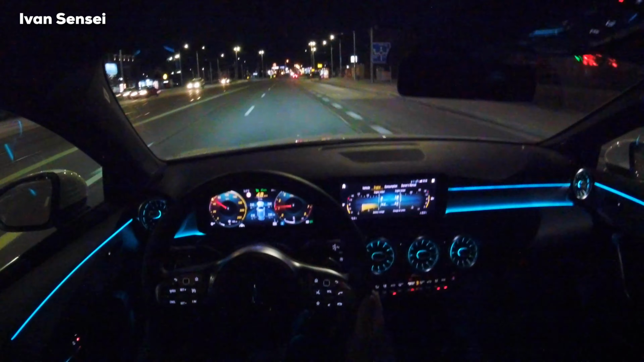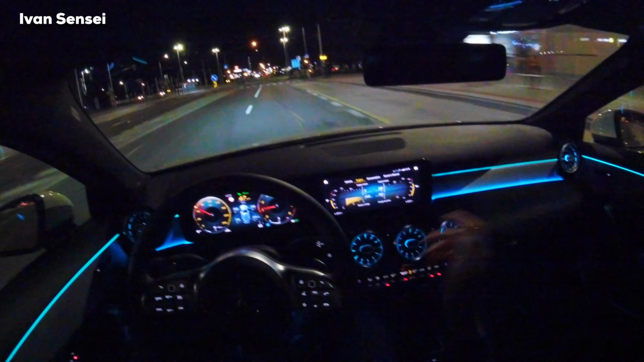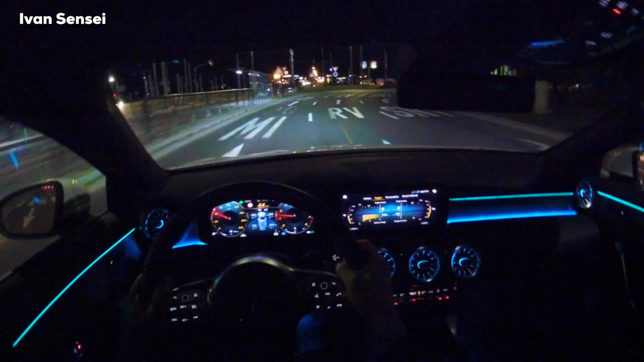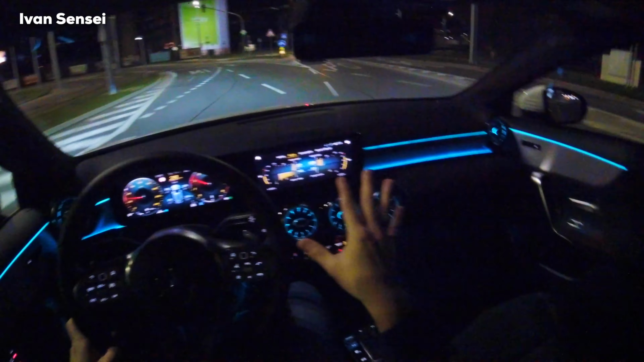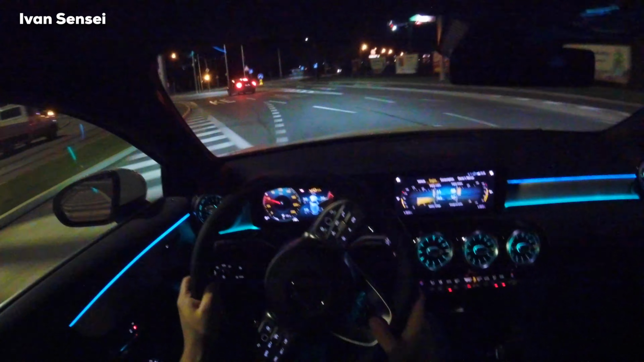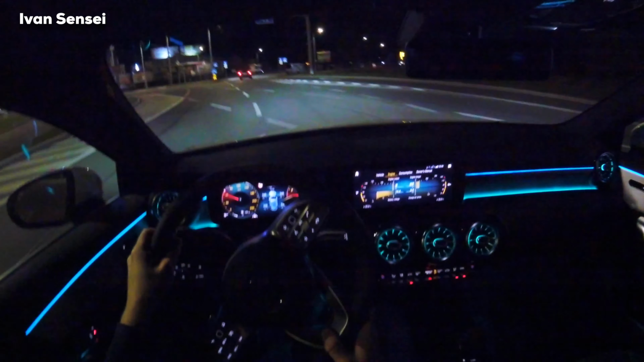And obviously the looks, the CLA looks more aerodynamic. For somebody it has a more sporty look, or more aggressive, but that's subjective, the design, and that's only from exterior. From interior, like I'm sitting now, is completely the same, because it's the same platform, so there is no difference between these two cars.